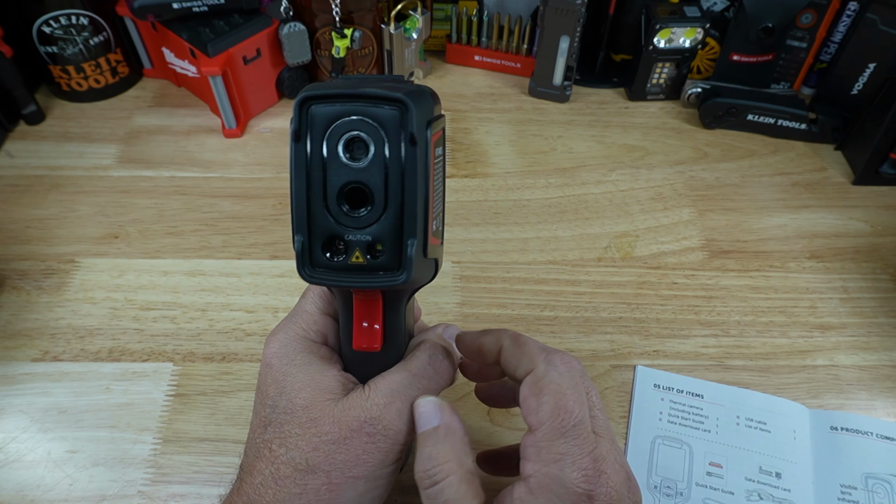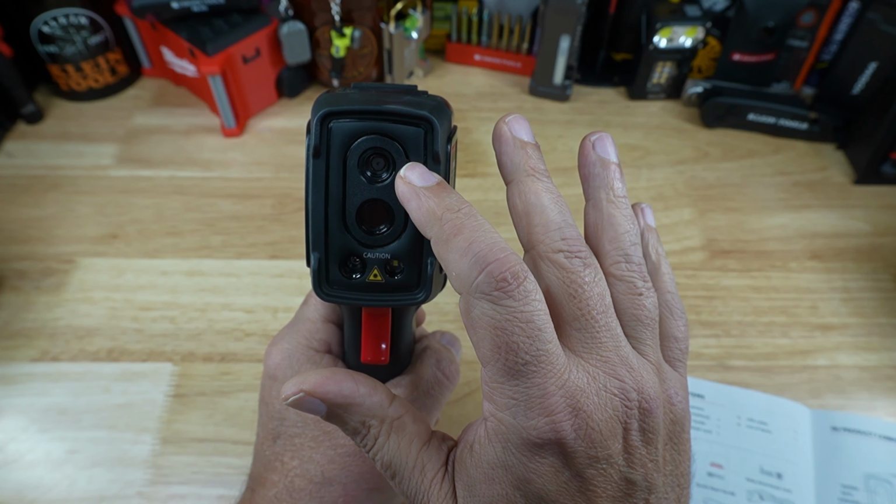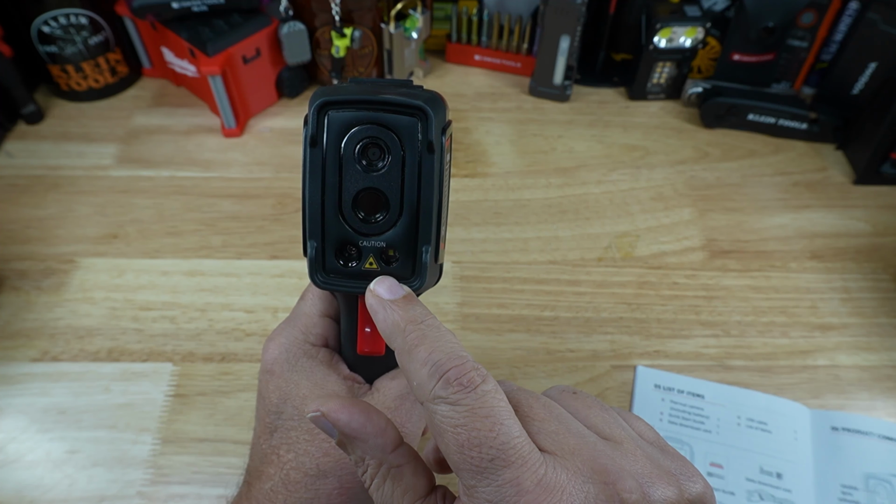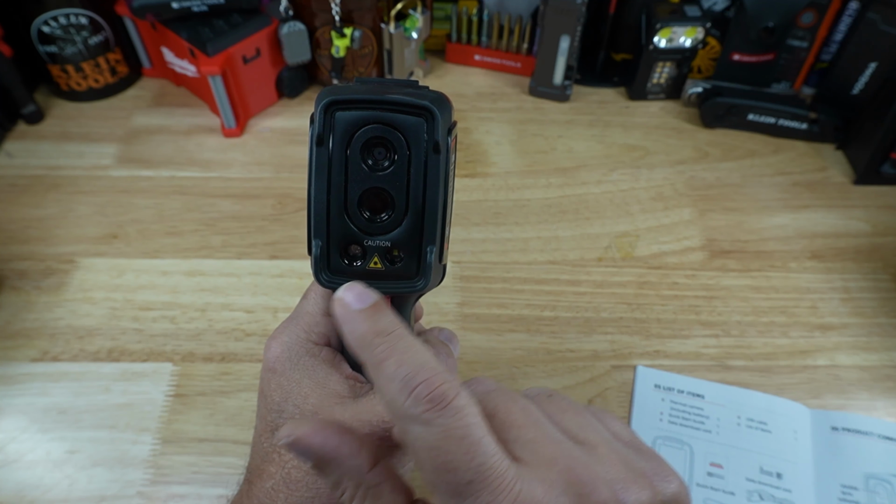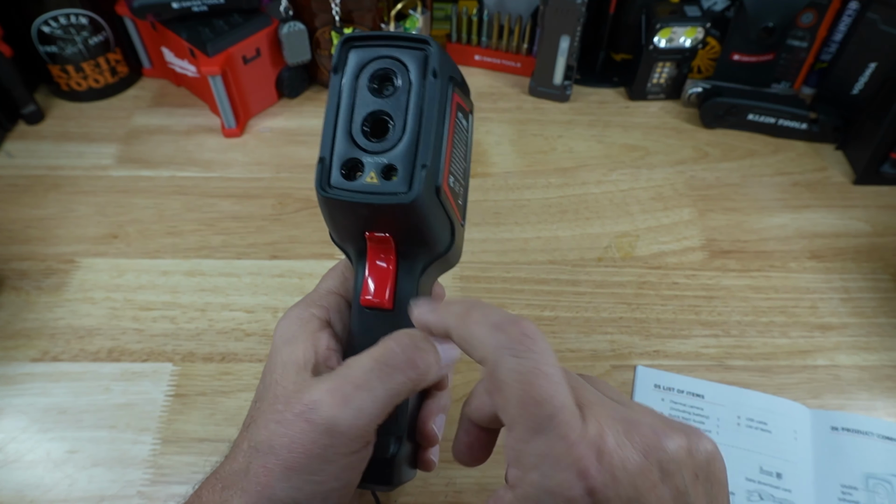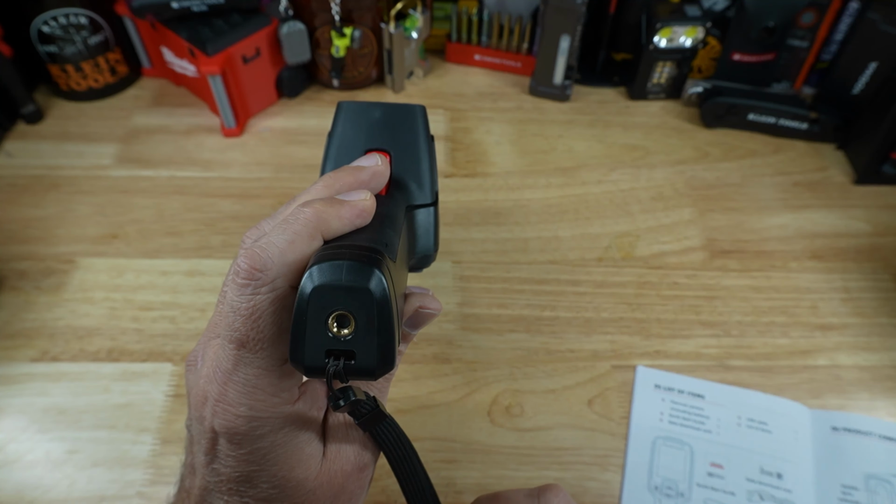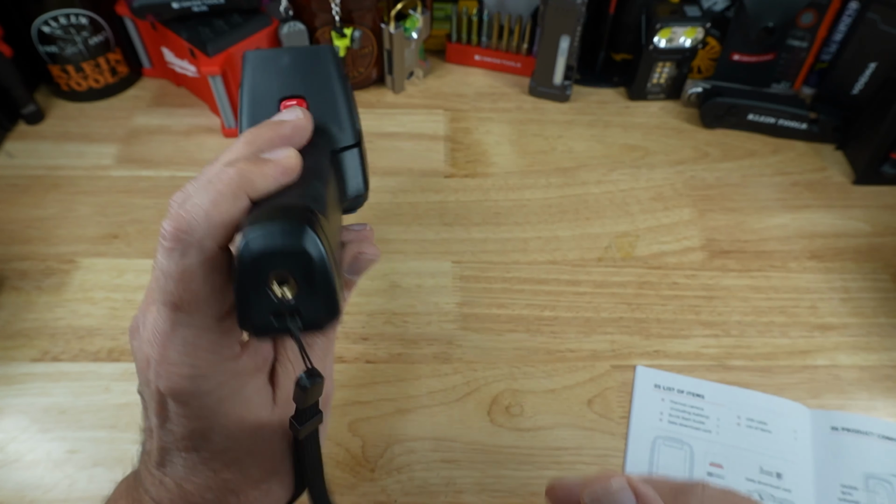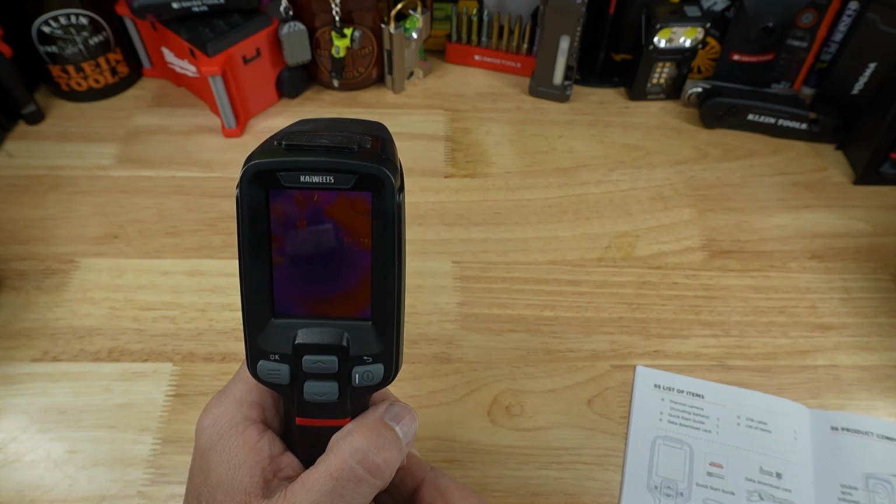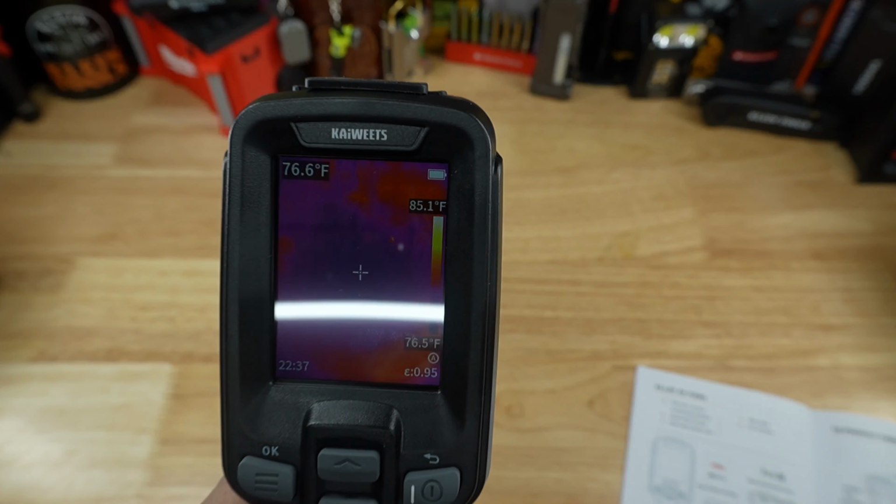If you turn it around, this is your regular camera. They call it a visible camera. This is your infrared camera. This is your lamp, which is the floodlight, a little flashlight. And this is the laser. And of course, you have your trigger here. On the bottom, you've got a 1/4-inch tripod mount and a strap. Press and hold the on button. It takes 3 or 4 seconds to boot up, and there it is.